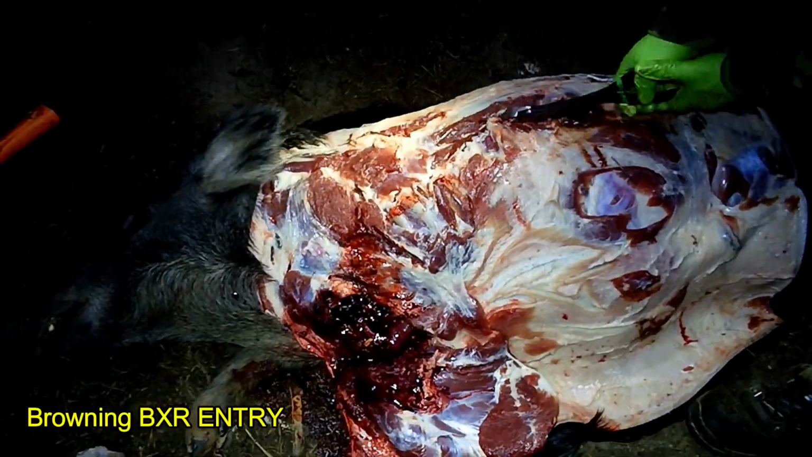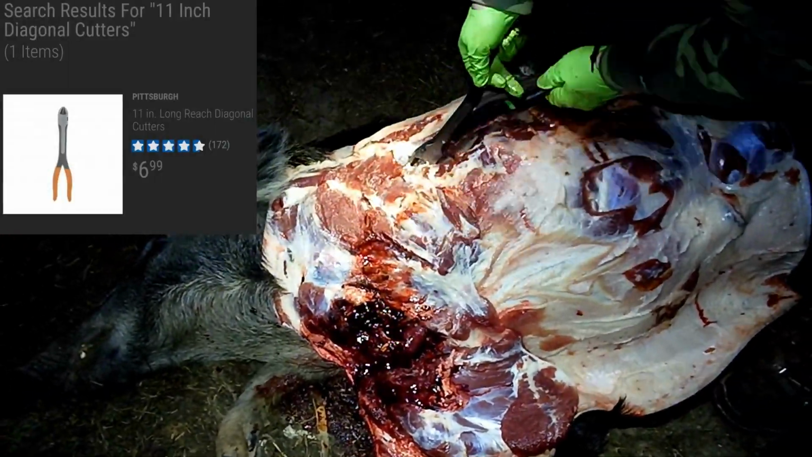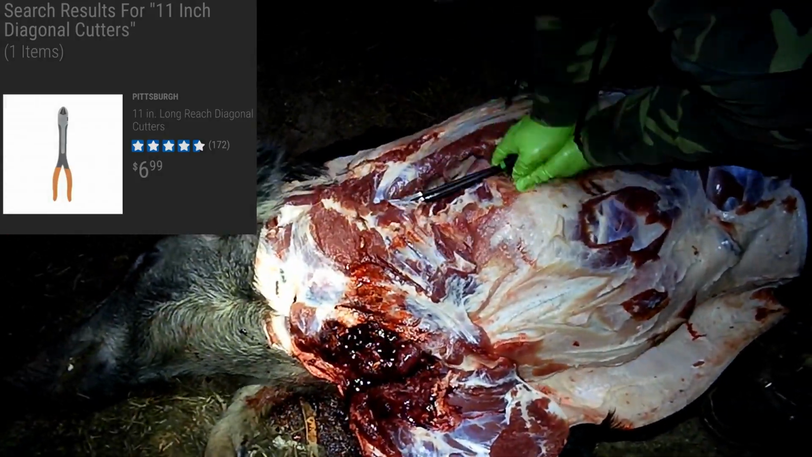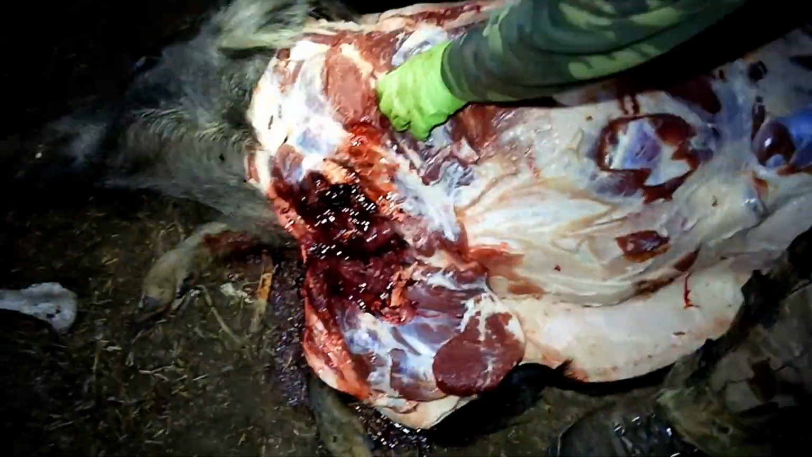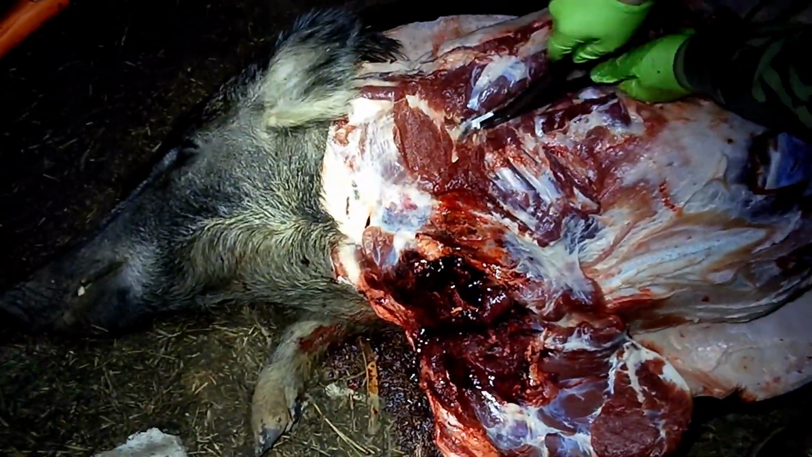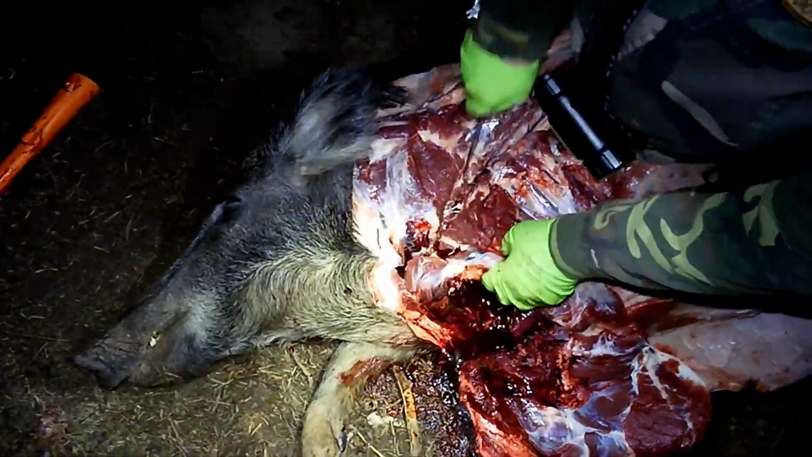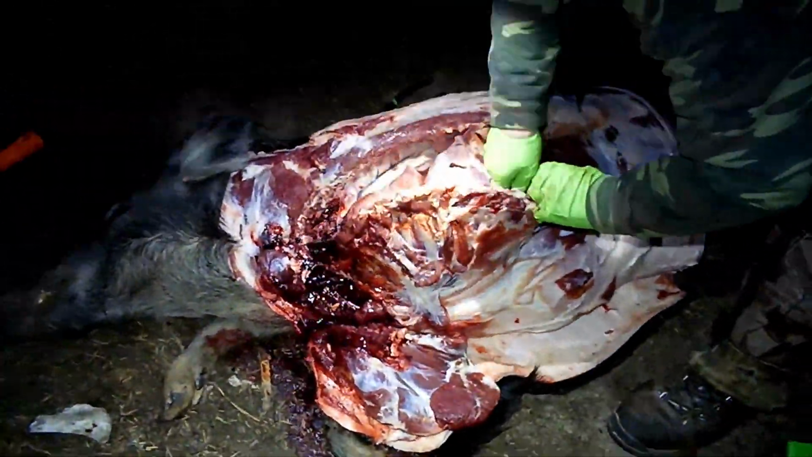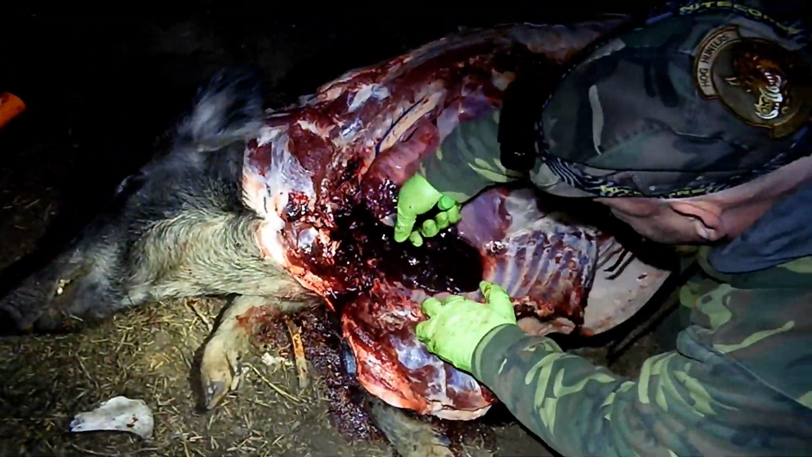One way that I found to get the best look at the internal organs is to be able to pull off the whole rib plate, and I do that using diagonal cutters that I get from Harbor Freight. It's actually a very inexpensive solution to handle a tough problem. And after I get rid of some of the additional soft tissue, watch what happens. There it is, the inside of the thoracic cavity.